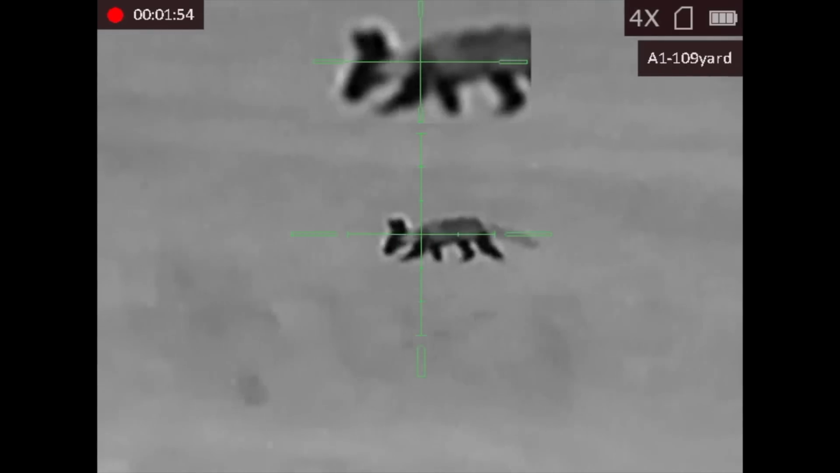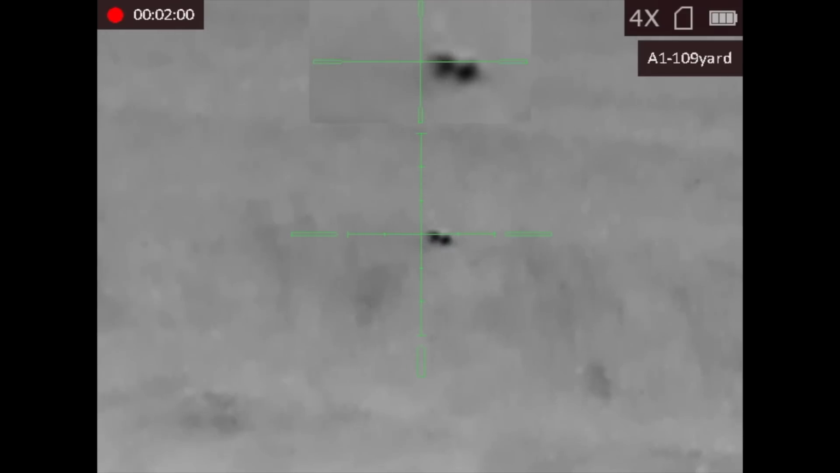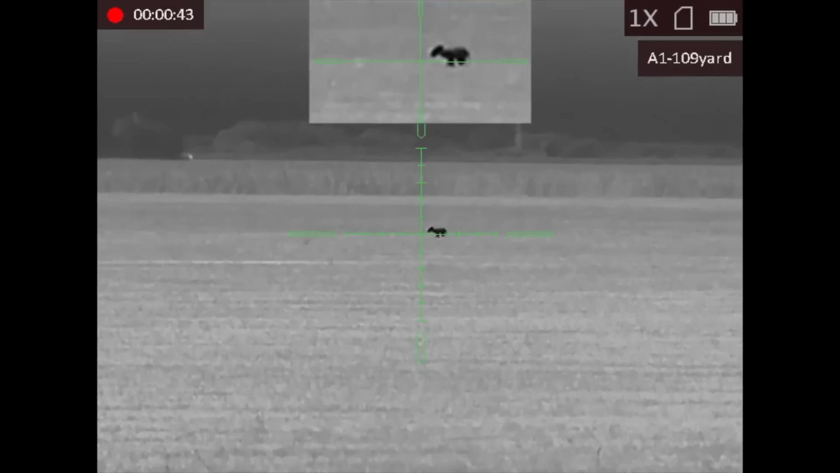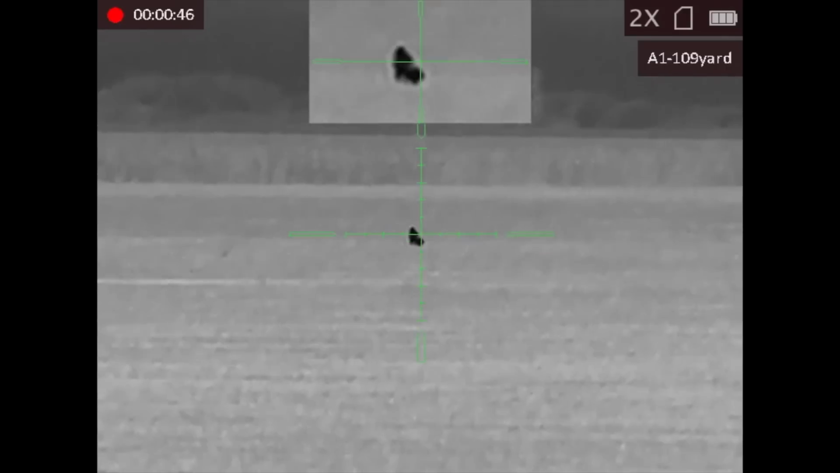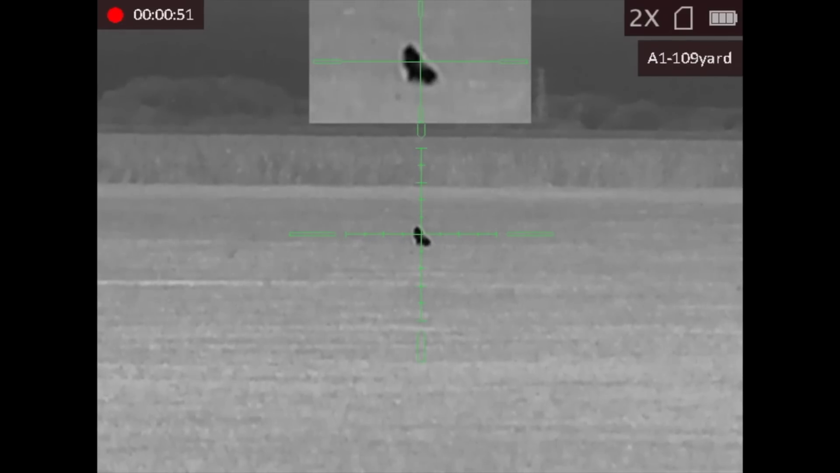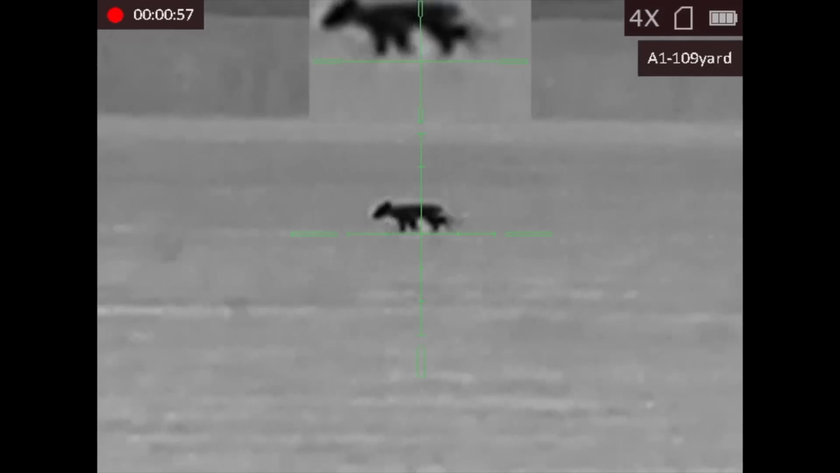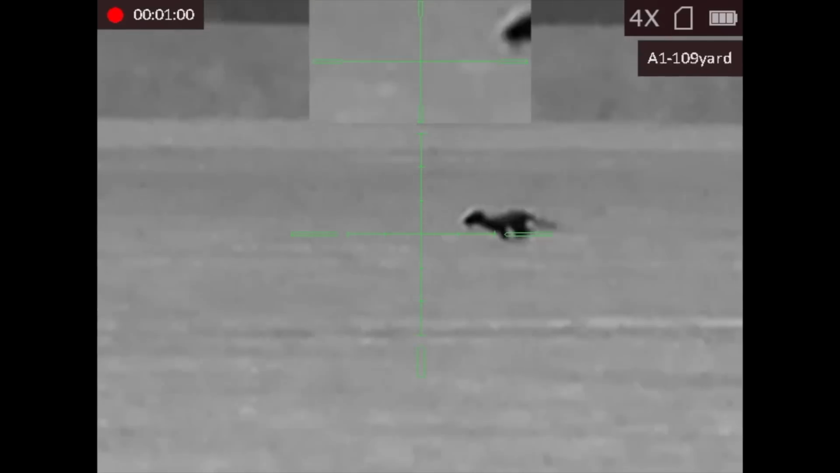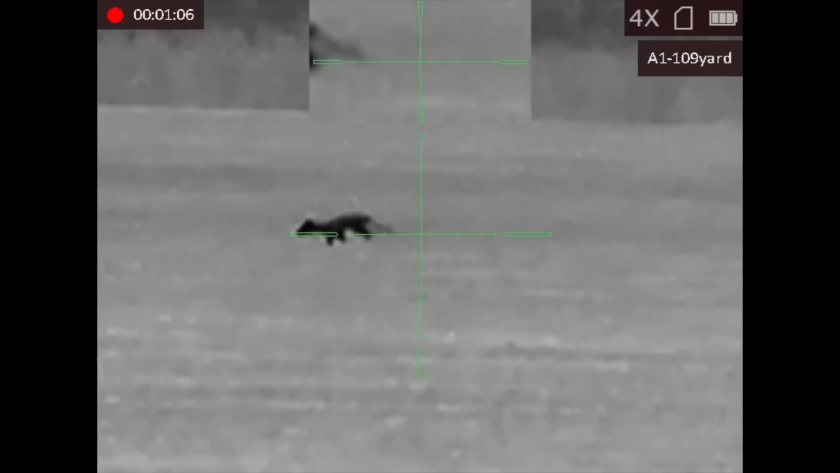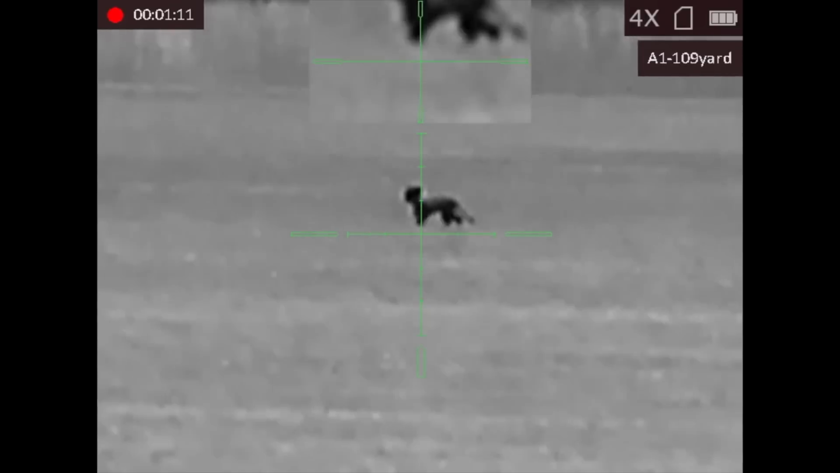However, I will just apologise for the wind noise in advance. On the exit of that farm, I'm not sure whether this is the first fox we saw, but it certainly wasn't hanging around. As soon as I started calling, it was on its toes and off again. Once I zoom out, you'll see that it's a little bit too close to the bird cover for comfort, this one.